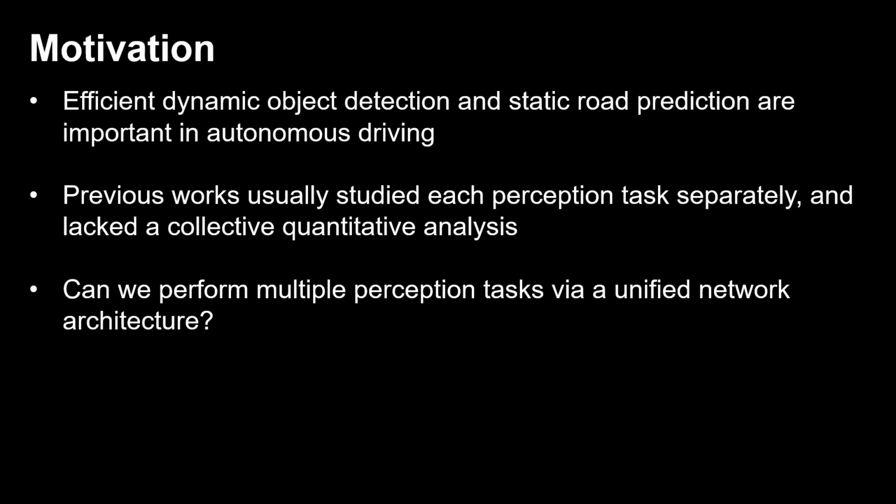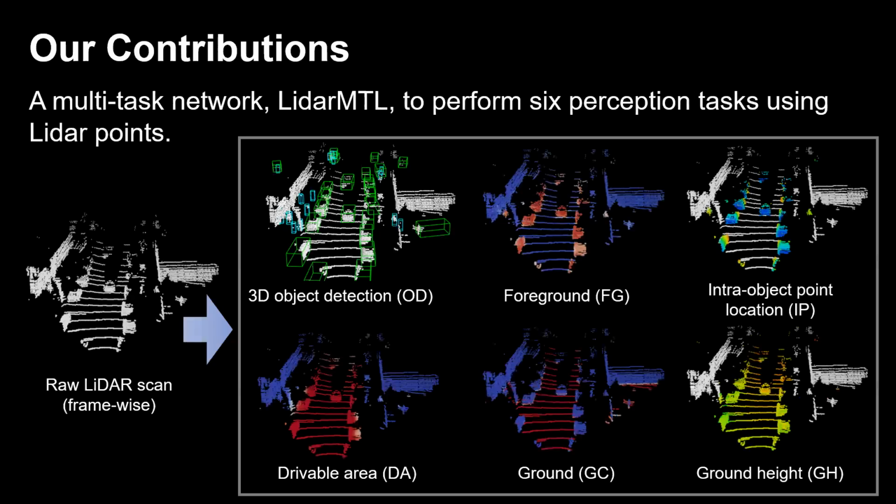In this paper, we try to answer the question: can we jointly perform multiple perception tasks via a unified network architecture accurately and efficiently? In this regard, we propose LidarMTL, a multitask network which takes raw LiDAR scans as input and jointly performs 6 perception tasks for 3D object detection and road understanding.